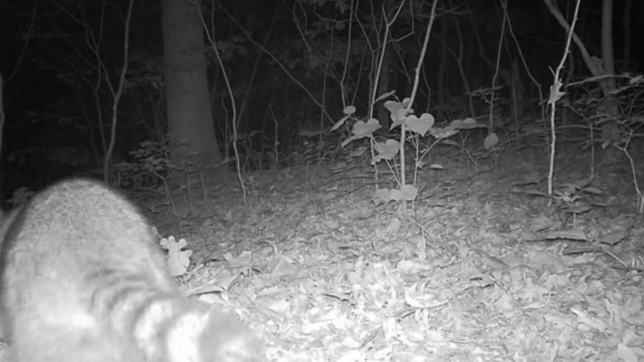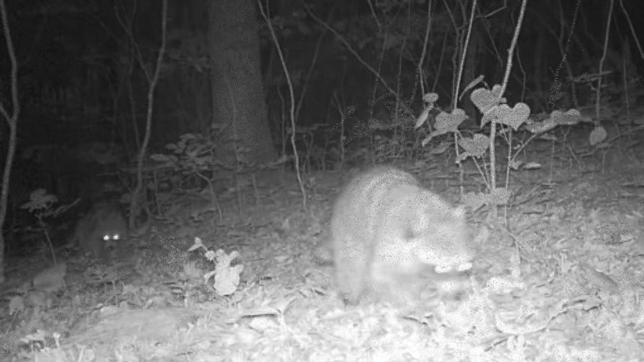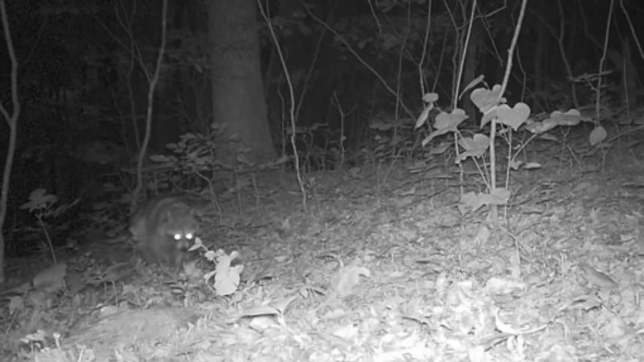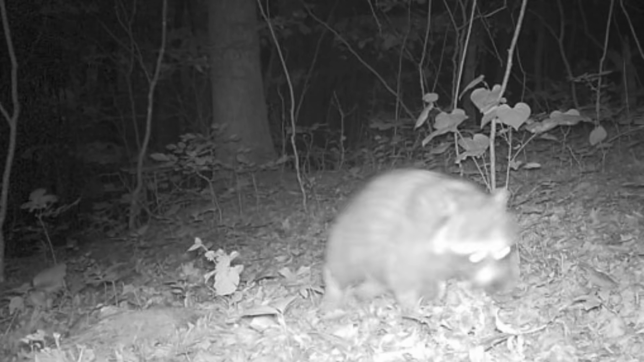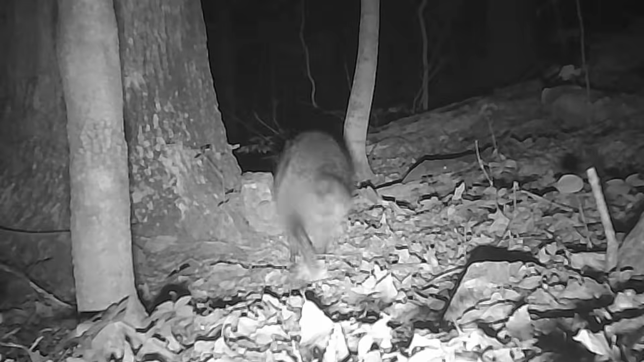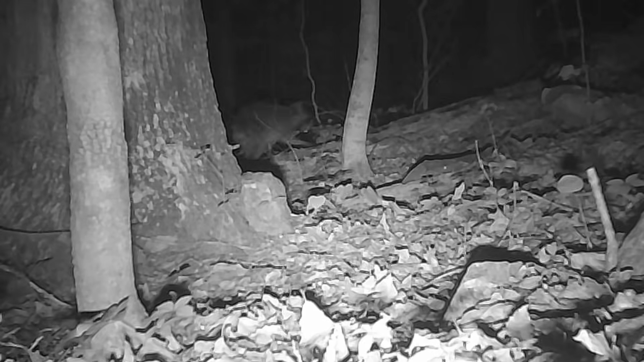And yep, the old coons are out making their night. This is their favorite thing to do. Get up, hit the trail. There's no telling his game. Just moseying around.